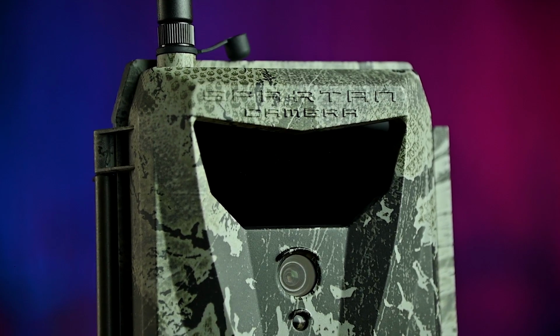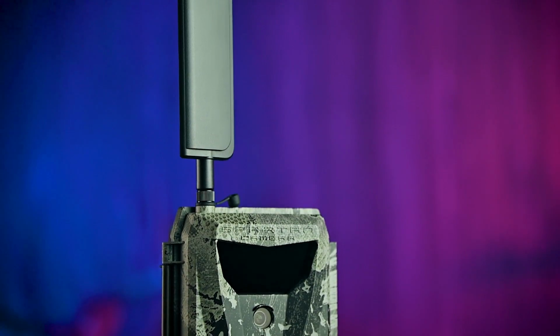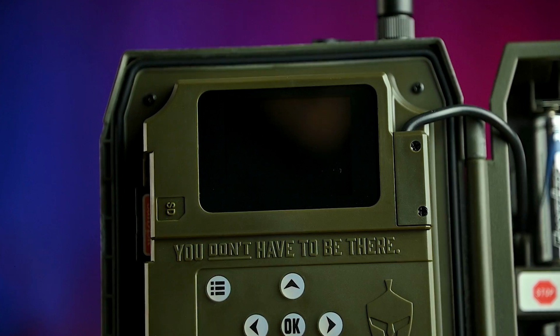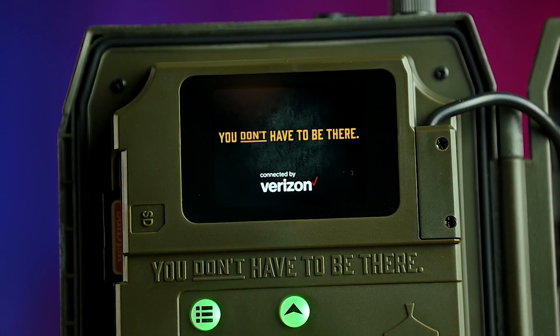Photo burst mode can send all the photos in a burst, up to 3 images. This camera is also equipped with a GPS anti-theft feature that sends GPS coordinates even if the camera has been turned off and the batteries have been removed.